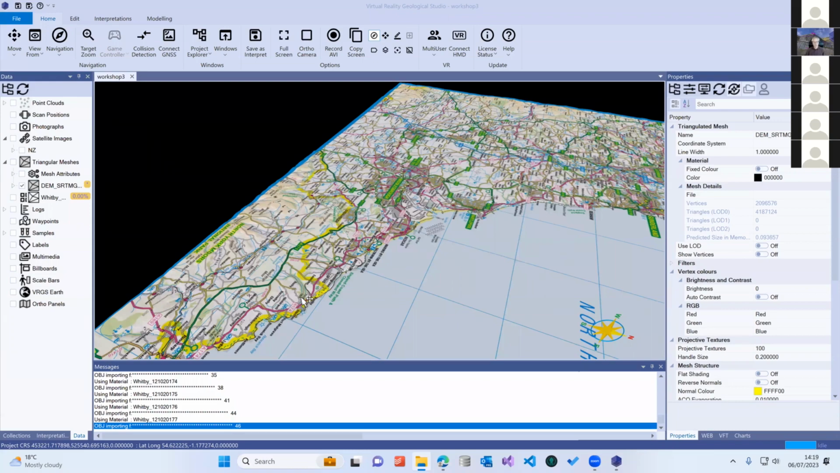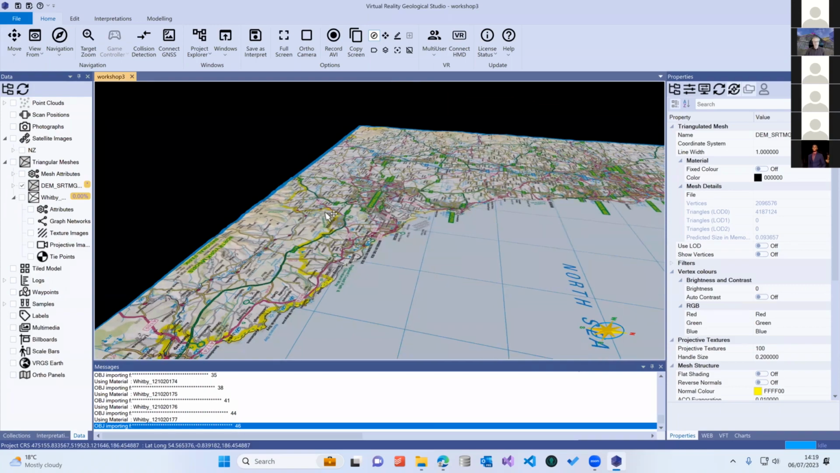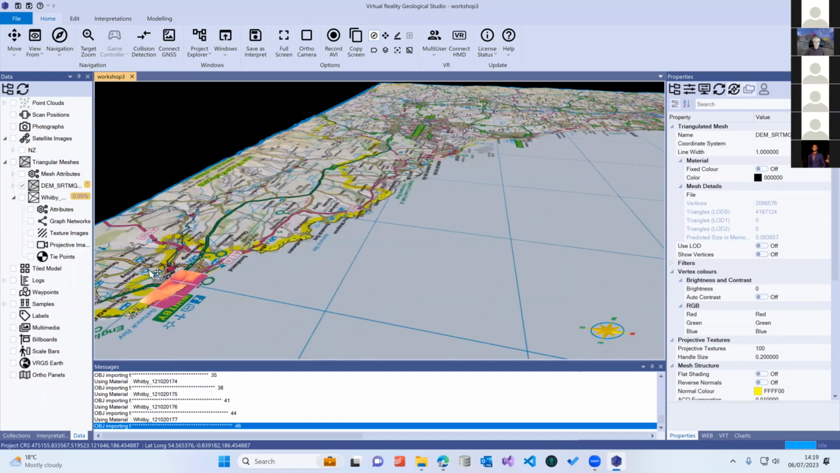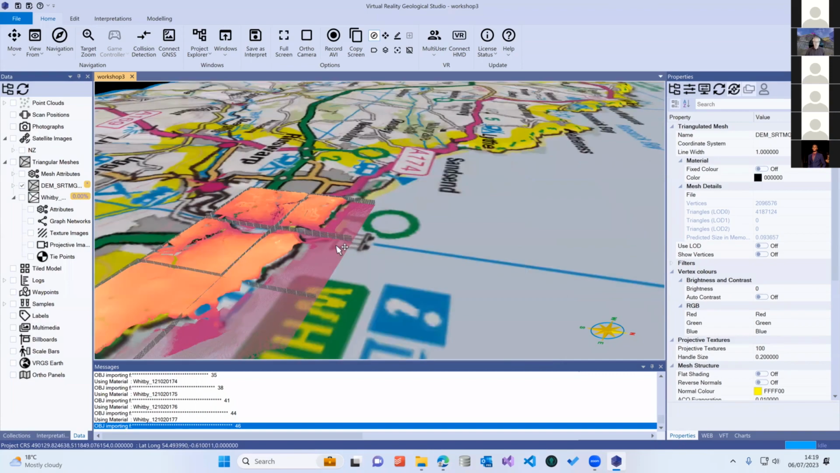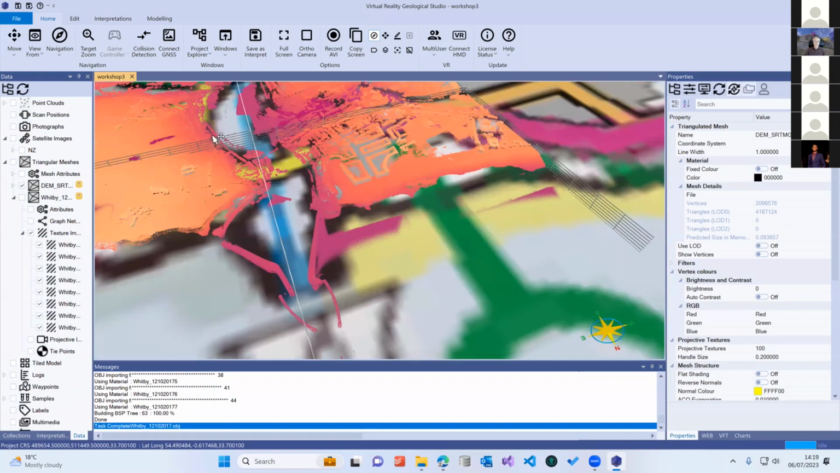So it does some internal restructuring, which is why you quite often get a little bit of a delay when you're loading data sets. But that only happens the first time you load them. Once you've loaded it once, the next time you reload the data, it will be much quicker. Okay, so our data set is loaded.